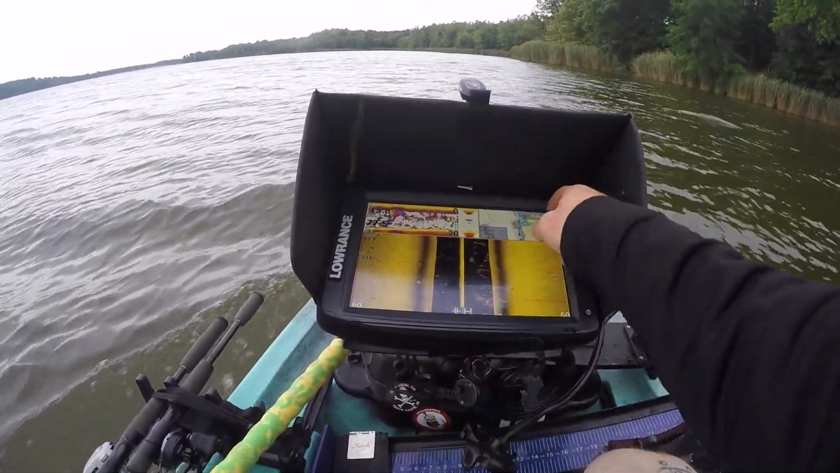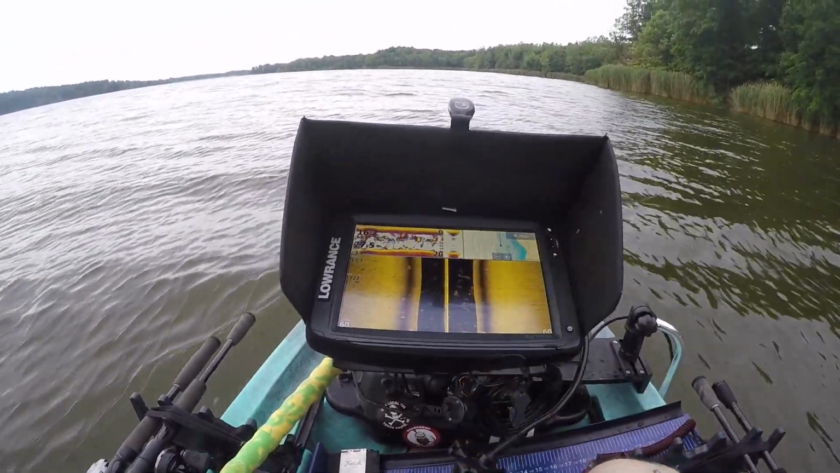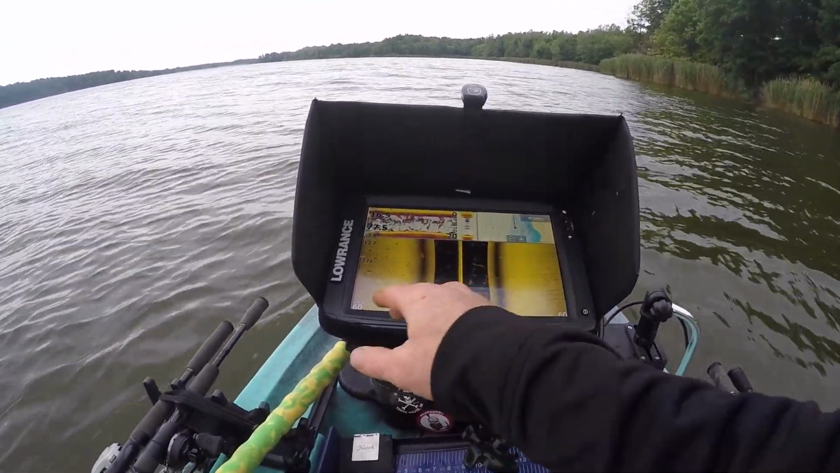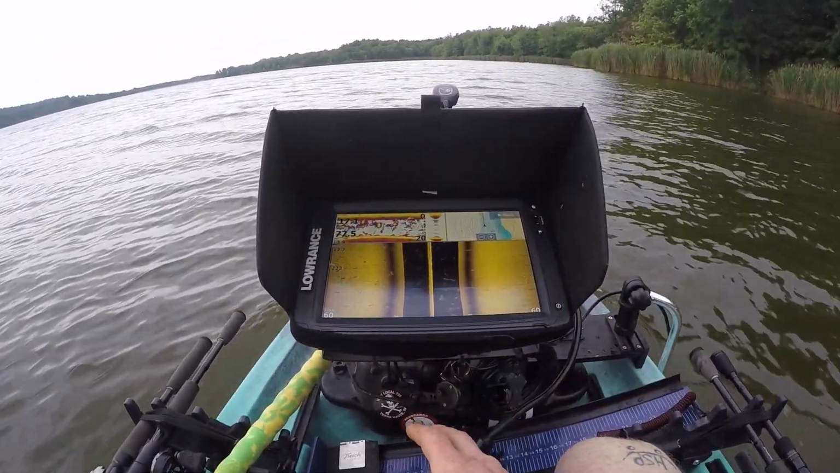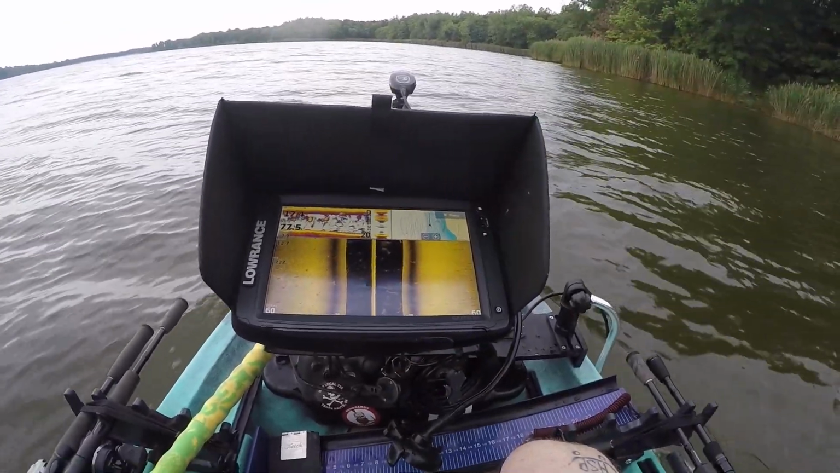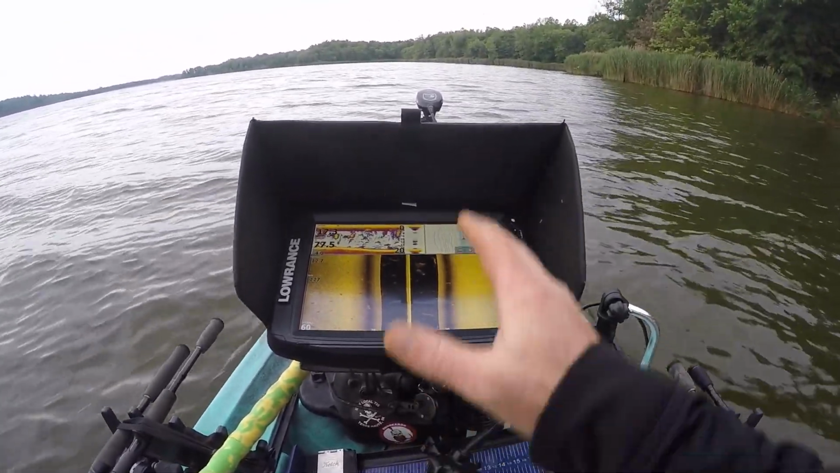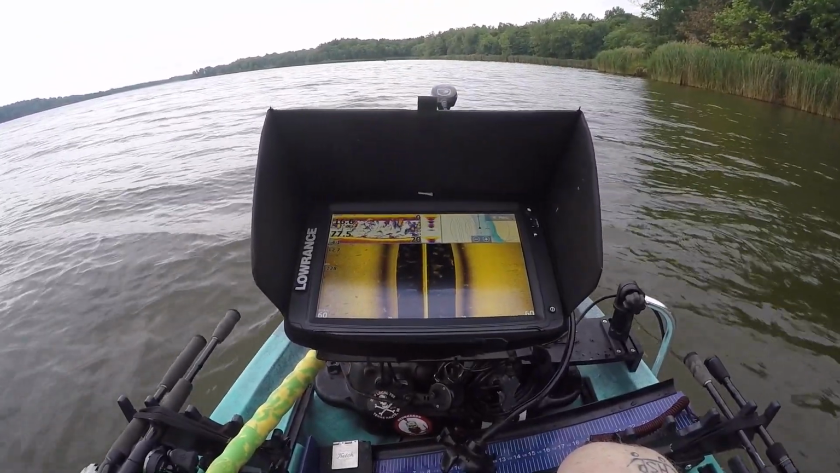If I'm in less than like 10 foot, I like to stay in that 60 foot range. A lot of people even go shallow in that, like 50 foot range when you're in shallow water. But keep your boat in a straight line going 2 to 4 miles an hour.